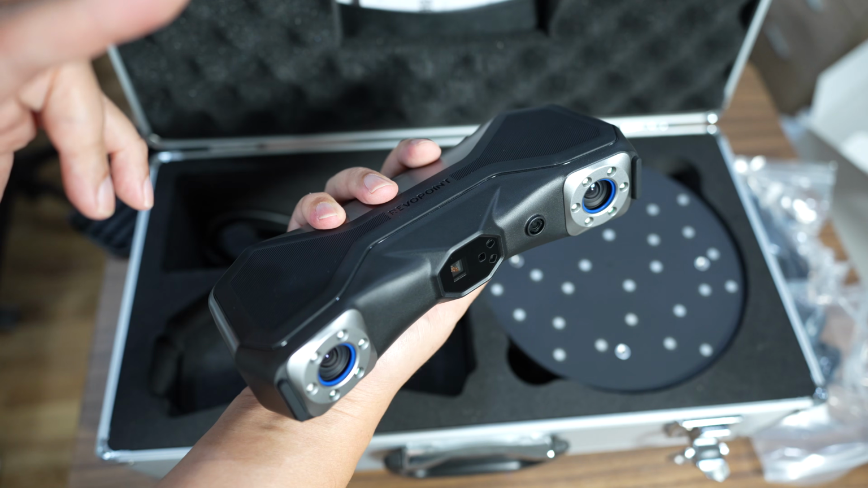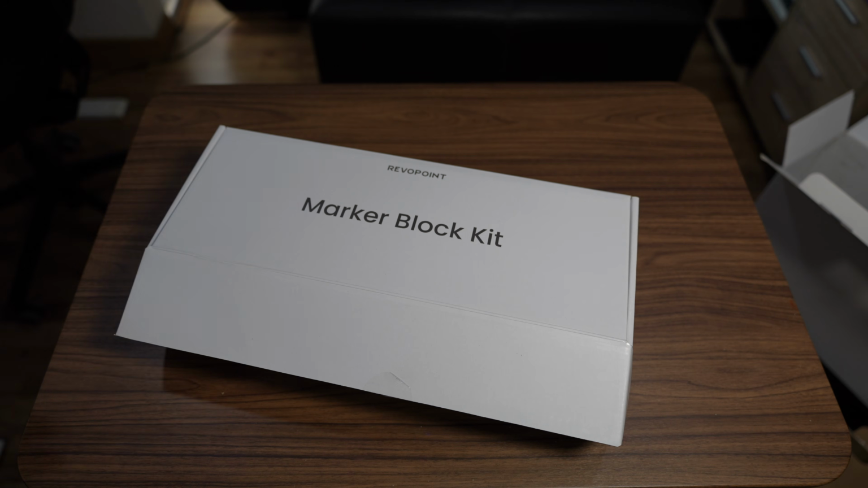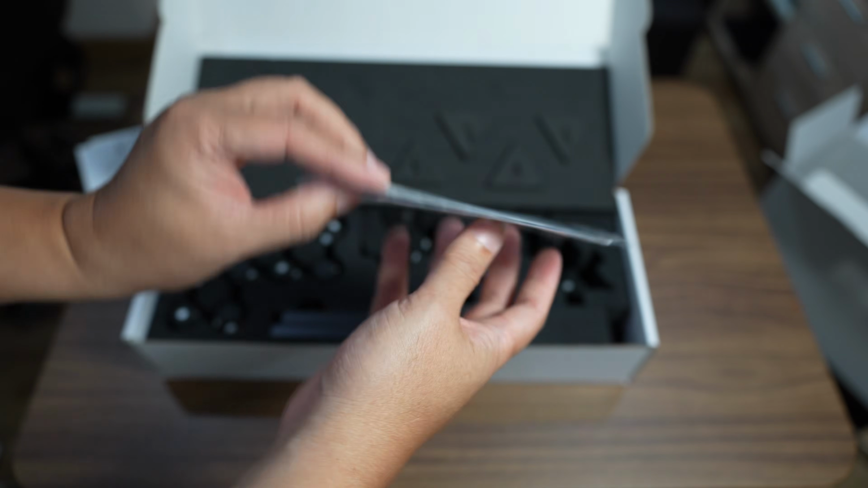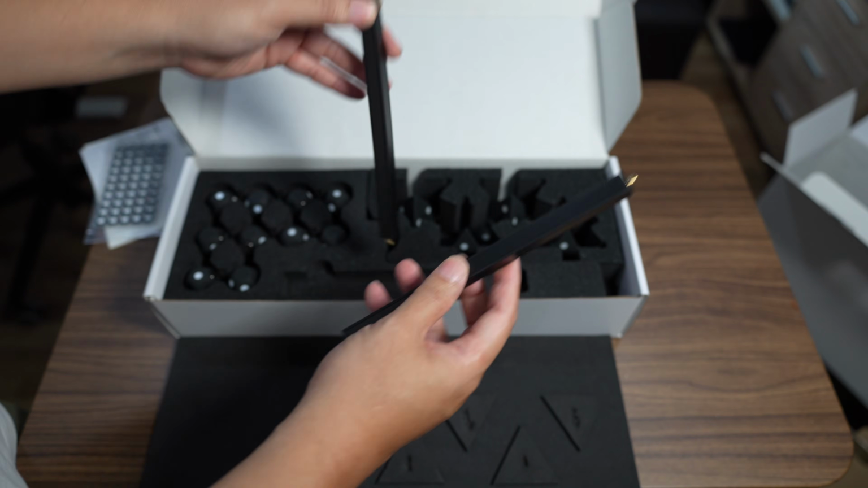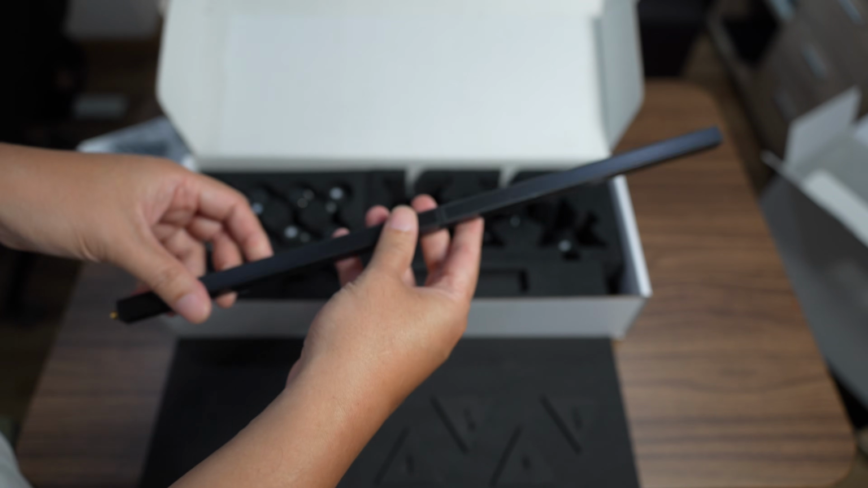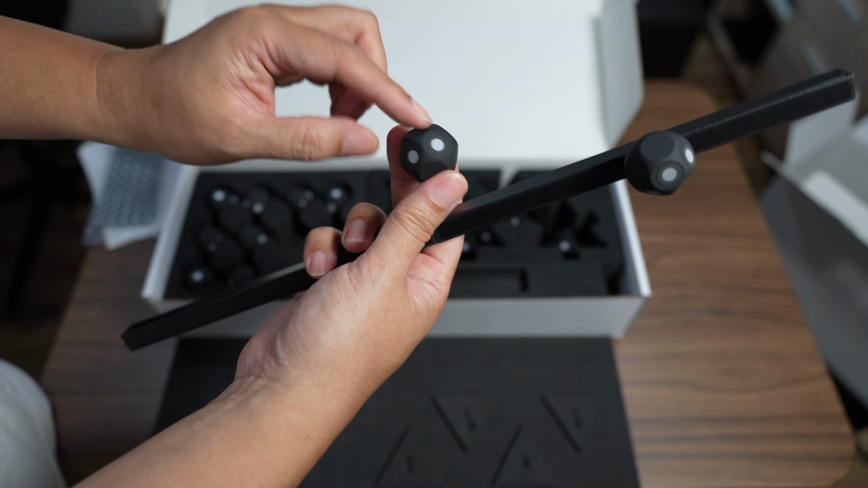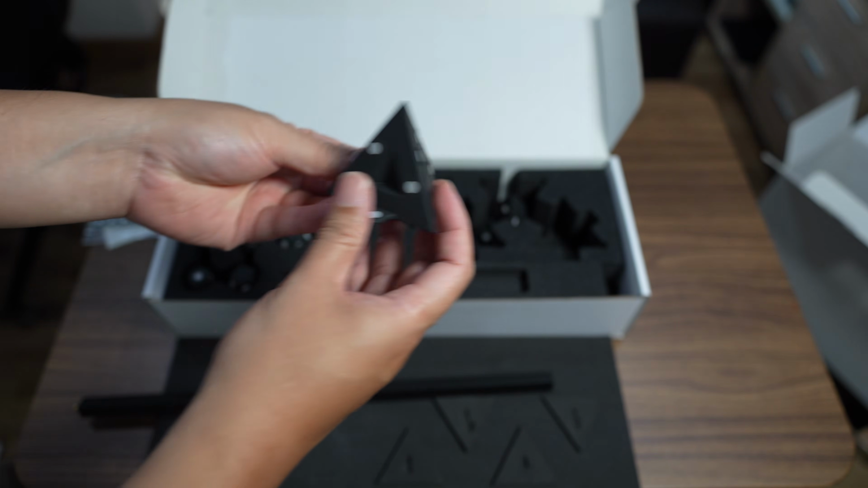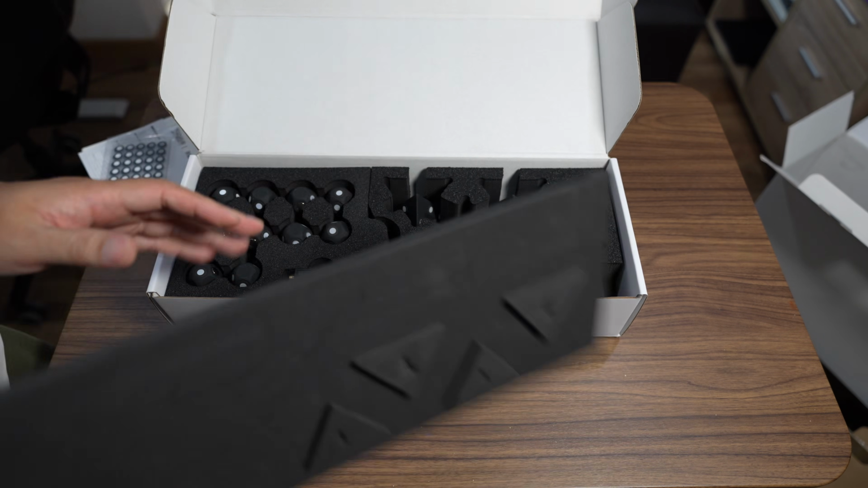This is my fourth Revopoint scanner that I have my hands on. Okay, here's a marker block kit. Additional markers. That's all 10mm markers. We have this, looks like a scanning tower. And it's magnetic, right? The cube here is already pre-applied with a 10mm marker. And I have some more of the cube. Very nice package.